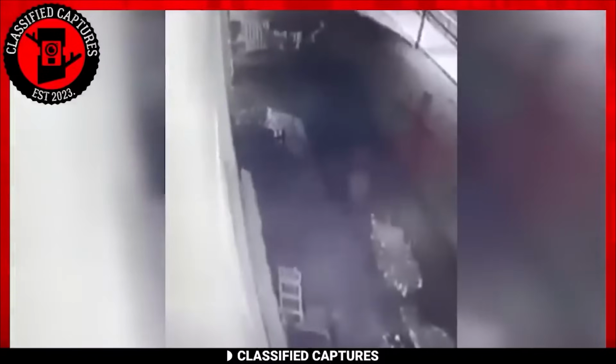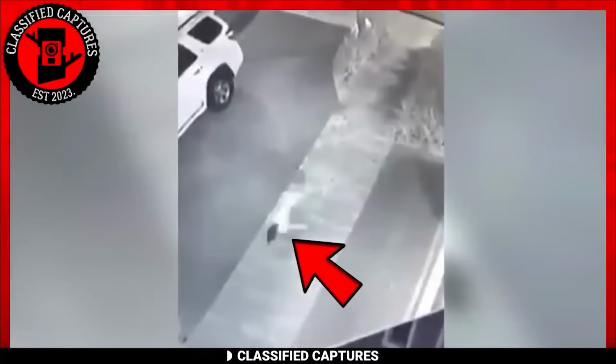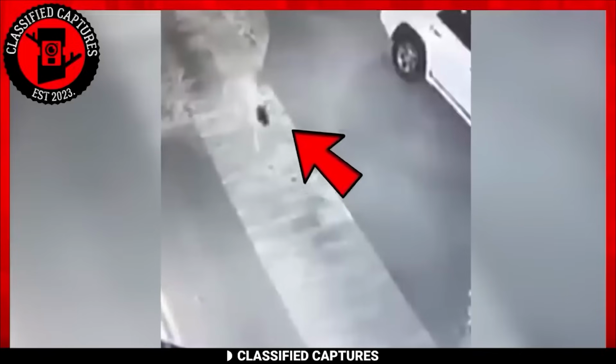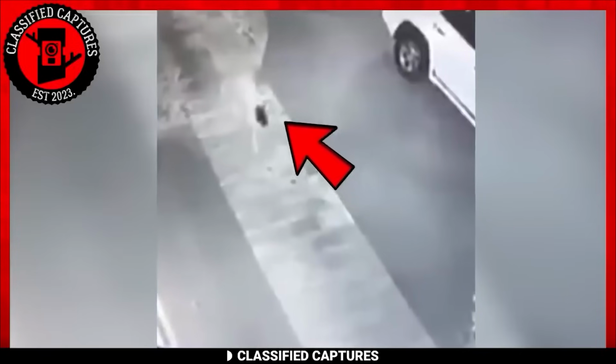However, upon closer examination, a disconcerting truth emerges. This peculiar figure possesses an otherworldly, ghostly quality. Its movements are unnaturally rapid, defying any human capabilities. This raises the hair-raising possibility: could this be a skinwalker, or worse yet, an entity of a more sinister nature?